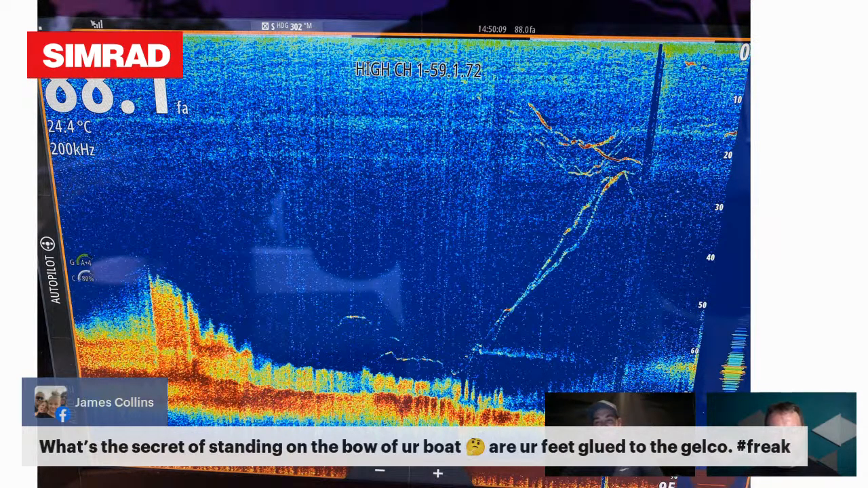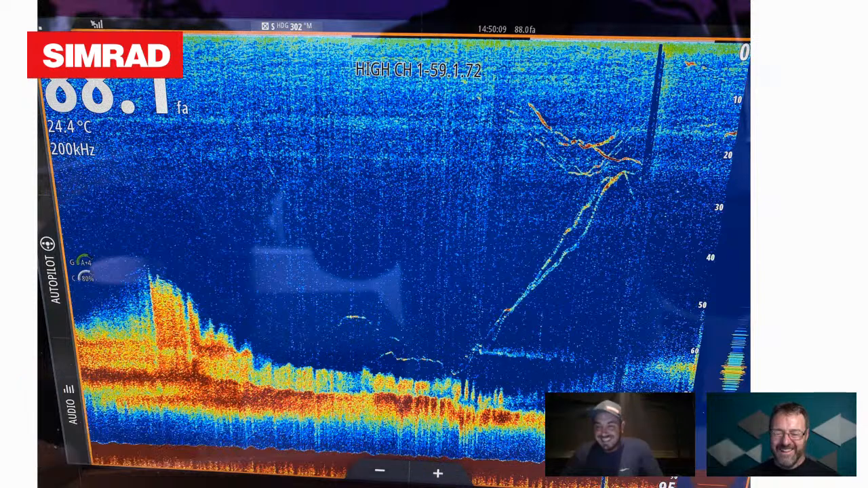Are your feet glued to the gel coat? I've got a good balance. No, it actually looks harder than it is. Even this boat was designed a bit more so the roof acts as a leaning post. I had an extension bar put on the front of the bow, and the front's all Sea Deck, so it's all pretty grippy. Yeah, it makes a difference. I've only fallen off once, but it was glassed out. Got a bit too confident.